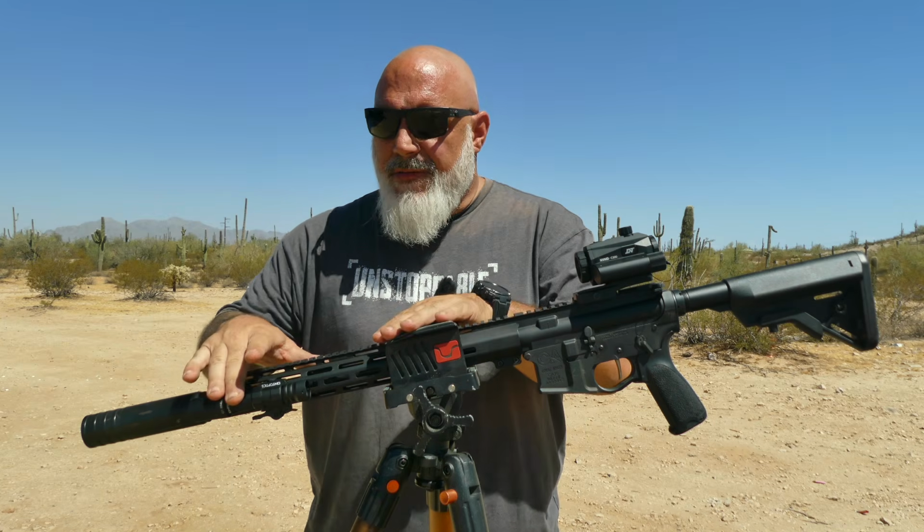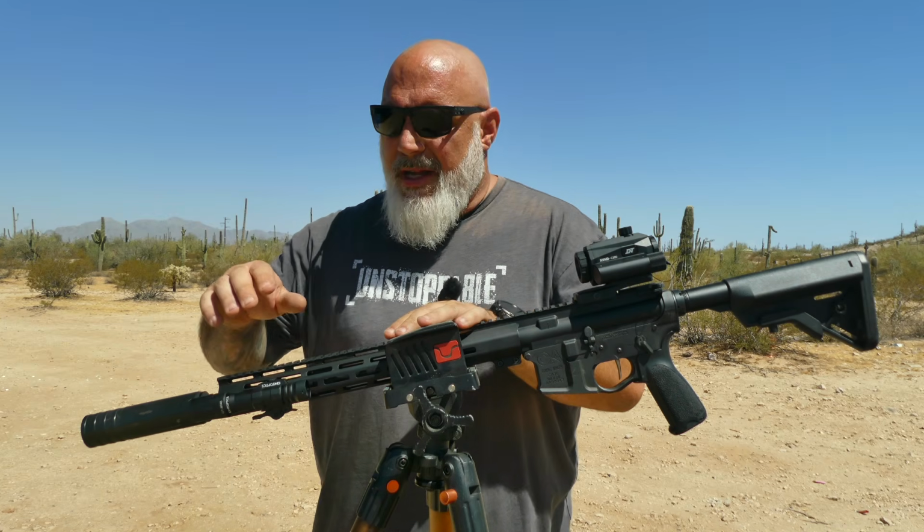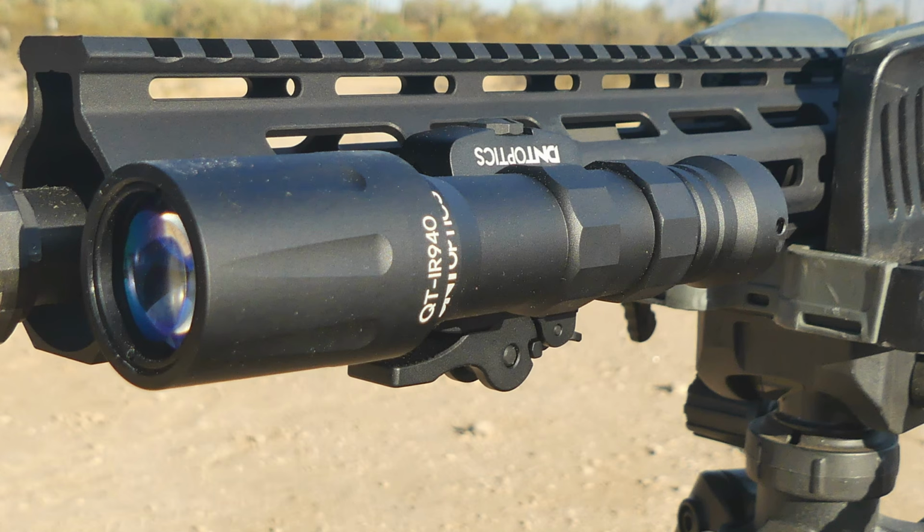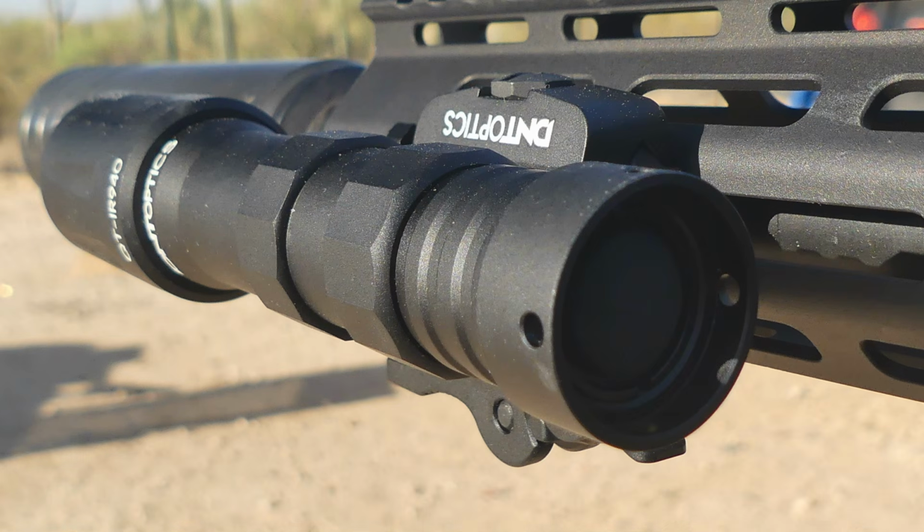The light is fine. It's not very big. It's about Surefire Scout size. It does not have a pigtail for any sort of a pressure pad. It has a push cap here, right? And it works out to reasonable distances.